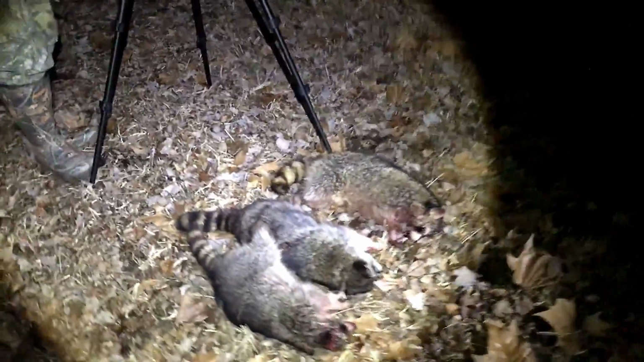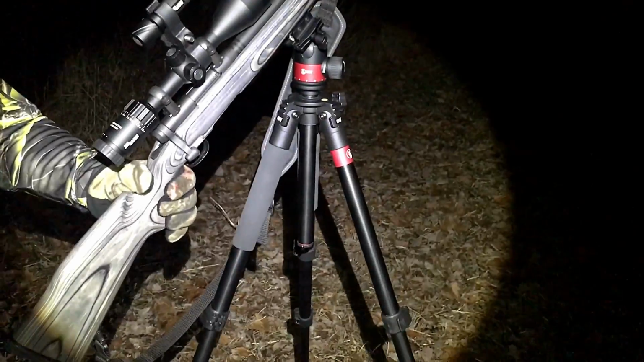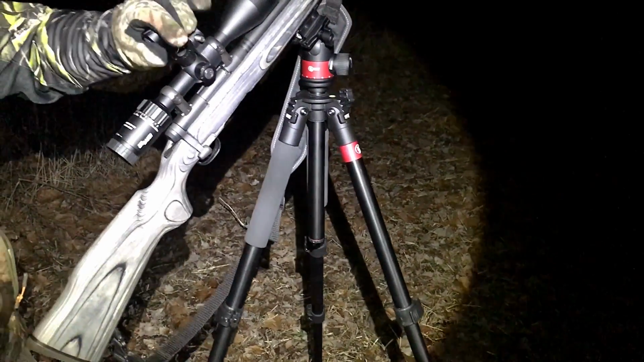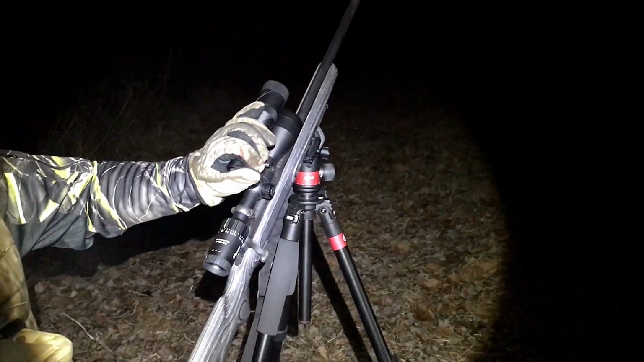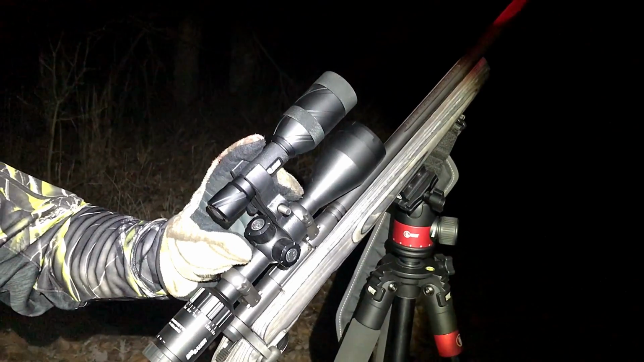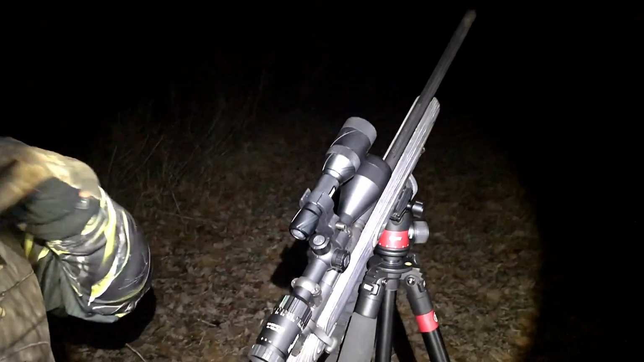Well, there y'all have it. First night out with the 17 WSM and the Predator Tactics tripod, the Deadeye. And this Night Raid light on top of this gun lit them up. I could see them clear as day. We spotted them out what, 200 yards probably or more? Yeah, it was probably 225. And it's not even a real clear night. It's drizzling rain a little bit. Sleet, yeah, and there's a lot of moisture in there.